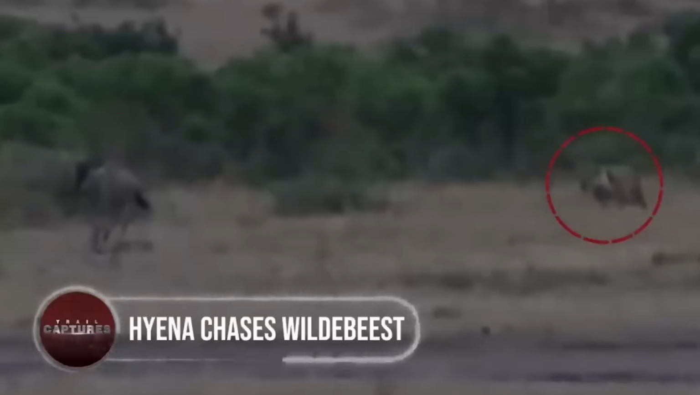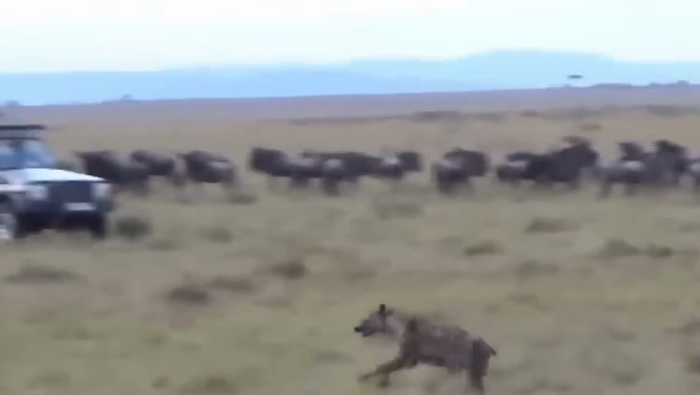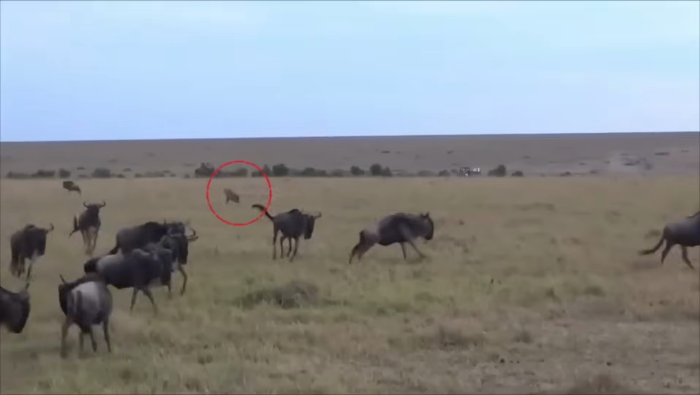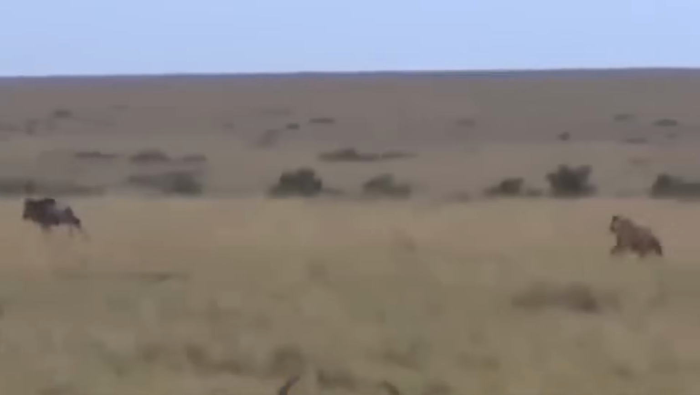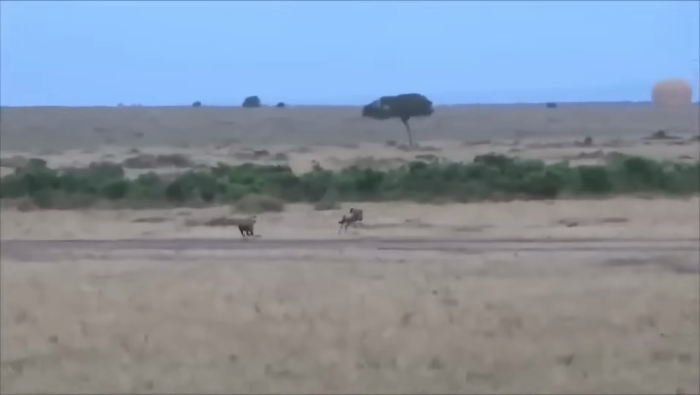Hyena chases wildebeest. Capturing the herd of wildebeest on the safari, the people were given a surprise by the hyena that came rushing towards them. Though the rest of them follow the rule, stick to the herd, one of them can be seen separating. And taking advantage, the predator started following it, even taking it a little far.